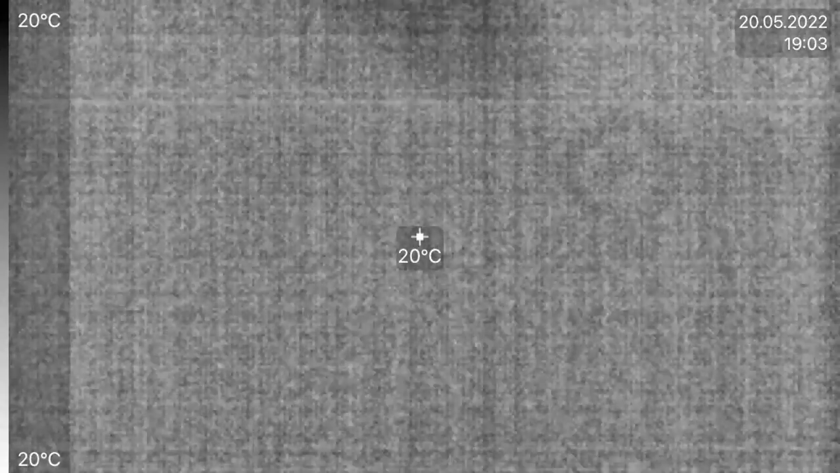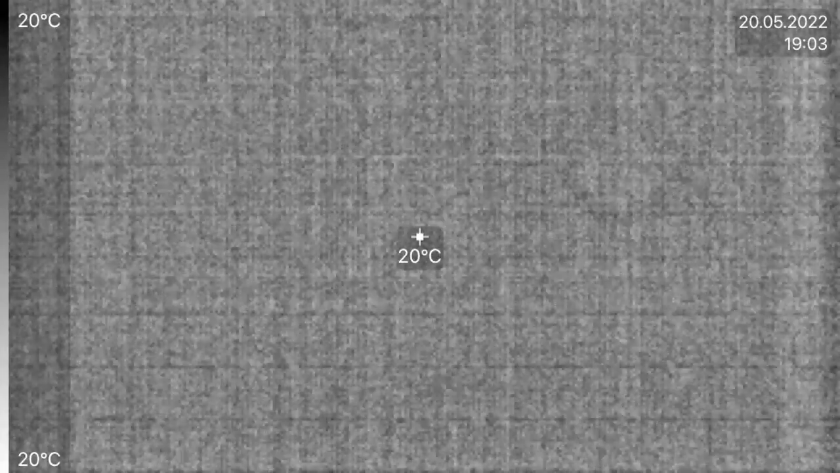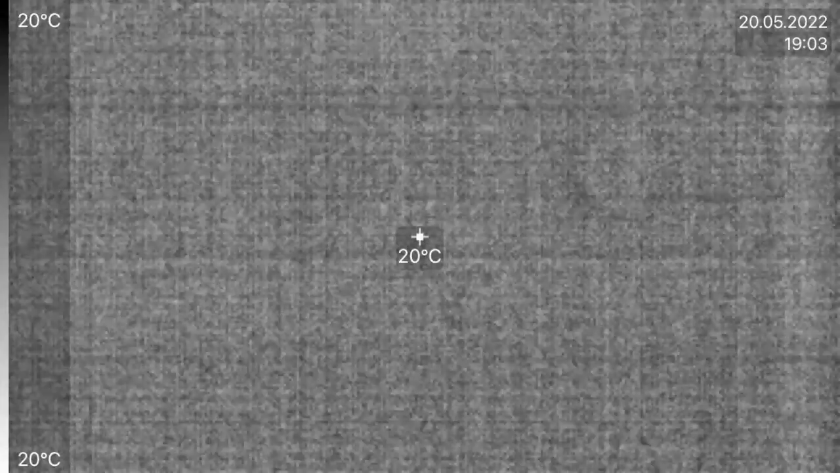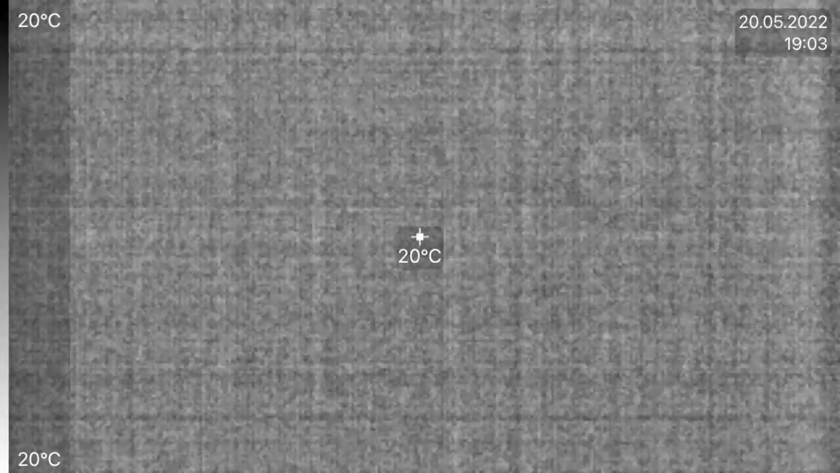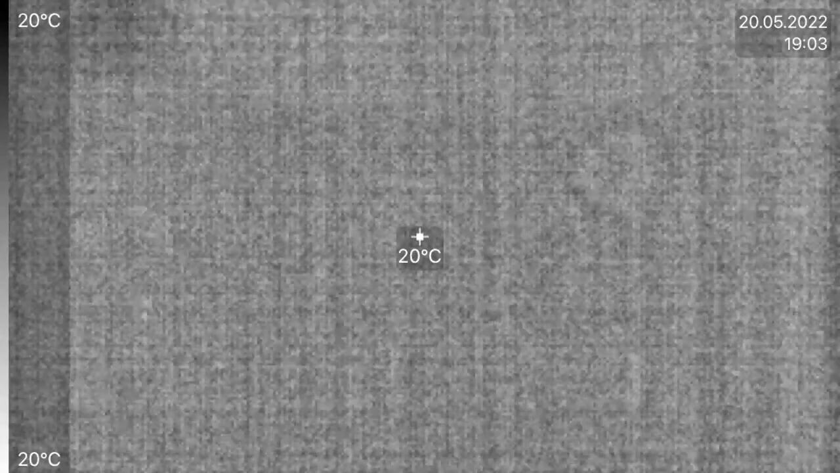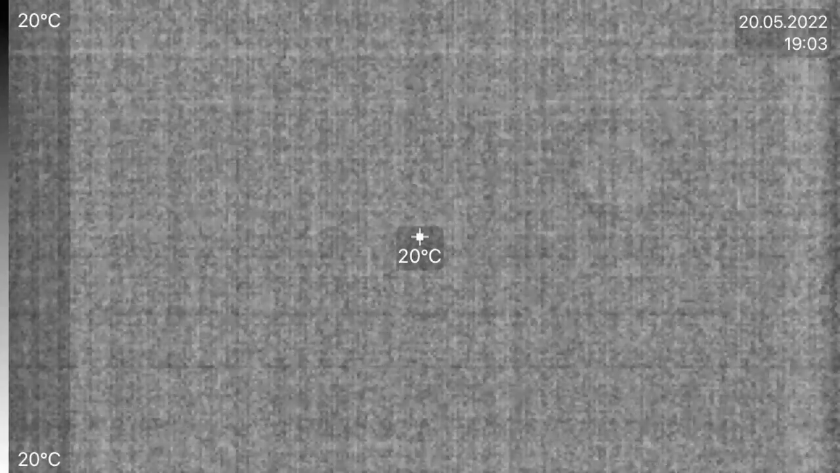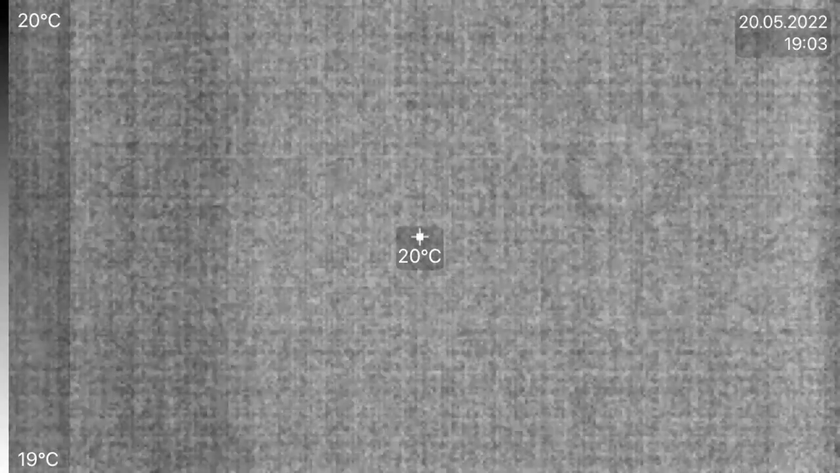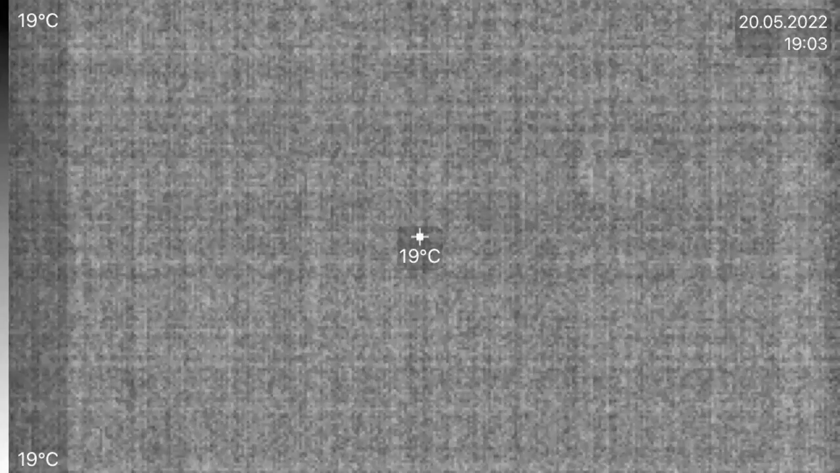The amount of light you're gathering from such a small area is just not enough to be visible on this sensor, I guess. Again, you can argue that some kind of anti-reflective coating might have helped here. But really, I believe this has more to do with the fact that at this focal length your effective aperture is tiny, so the amount of light coming through just isn't there.